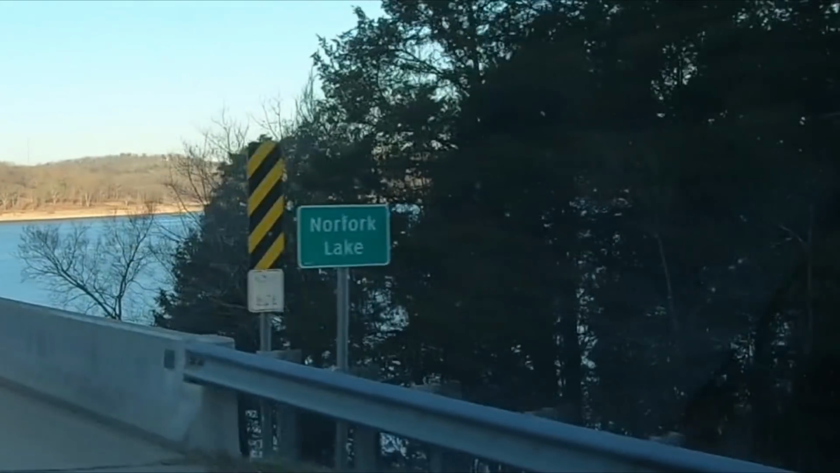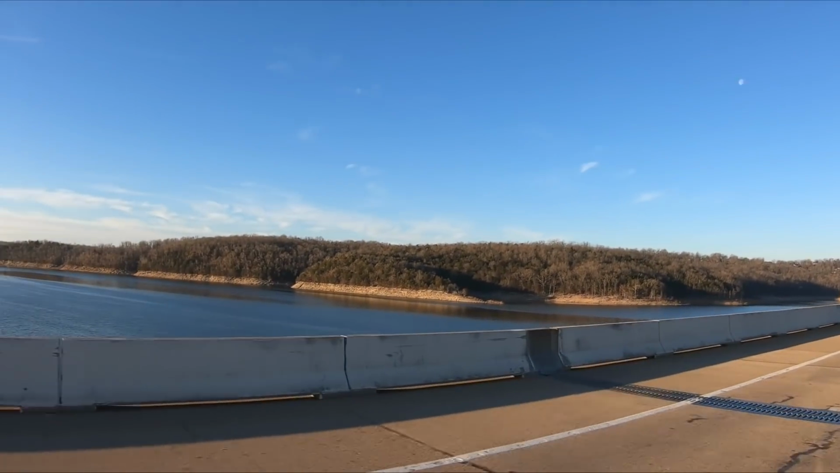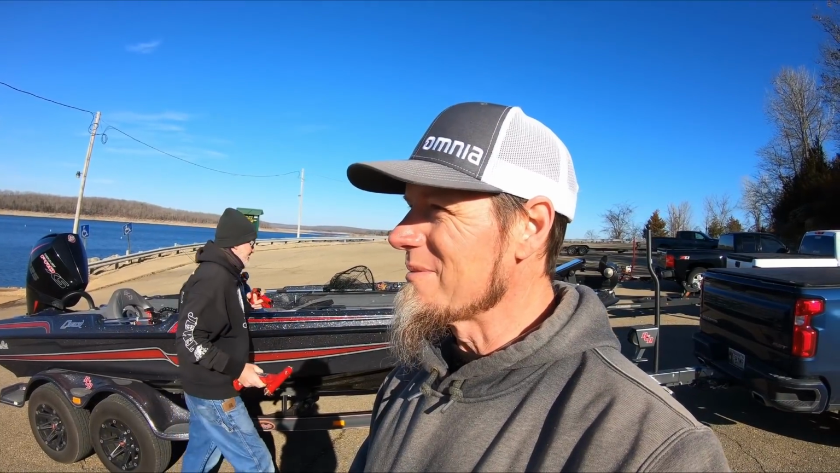We're gonna get out there, do some deep water fishing, some shallow water fishing. This is all new to me. First time I've been on this lake. I fished Norfolk last fall, the BFL regionals, and it was pretty sweet too. So I'm excited to get out here and see how deep. He said I'm gonna catch the deepest fish I've ever caught in my life, and I believe it. I'm looking forward to it.